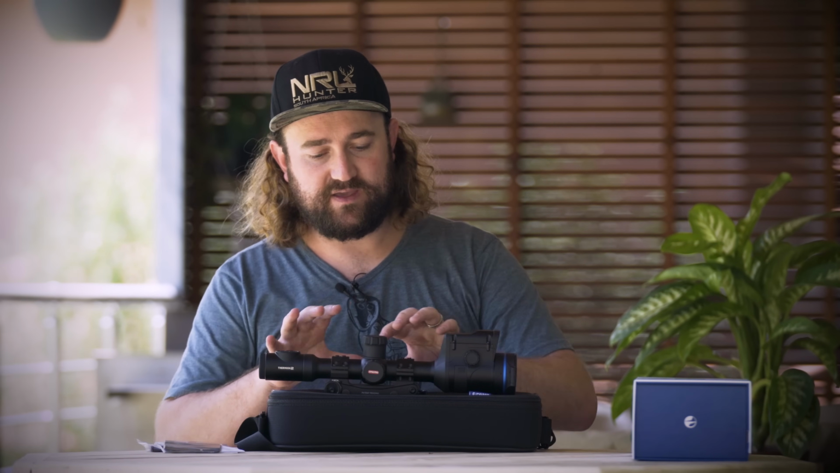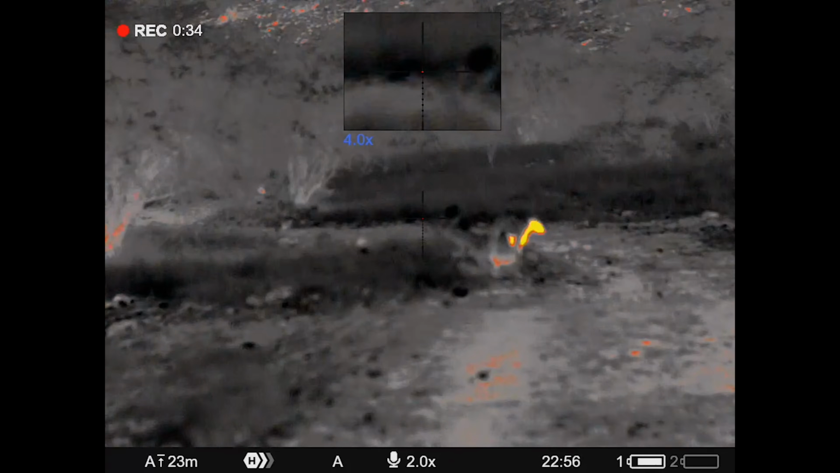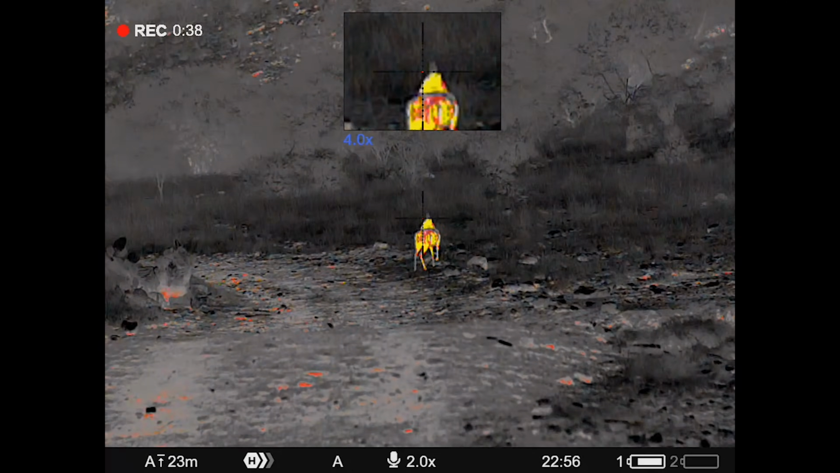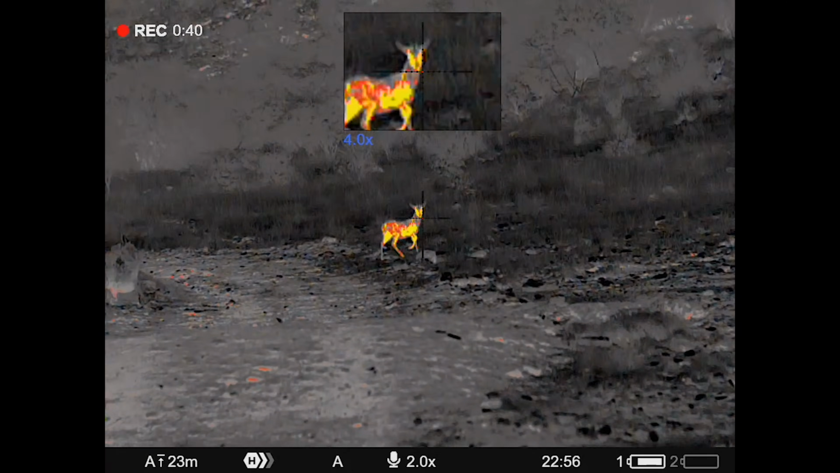Moving a little bit forward, you'll see at the bottom small text that says made in the UK. That's great. There's a reason that this unit's not cheap. It's a quality unit. Many thermal units nowadays are made entirely in China. I don't know whether there are components of the scope that are made in China or outside of the UK. I know that Pulsar has offices in, I think it's Lithuania or Latvia, and they've got offices in Scotland. And I believe that the majority of the scope is manufactured and assembled in Scotland.